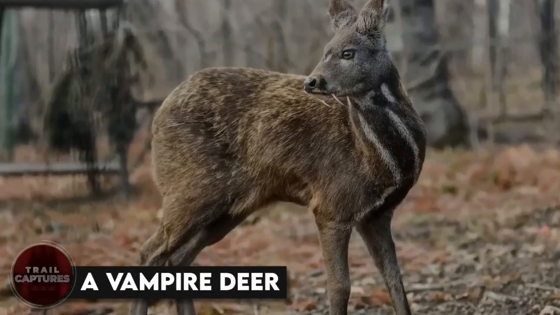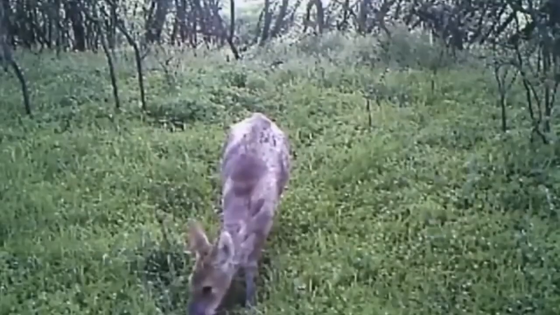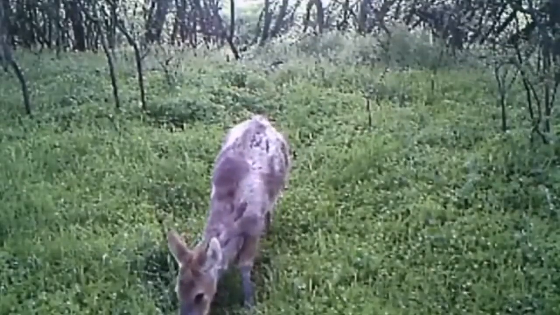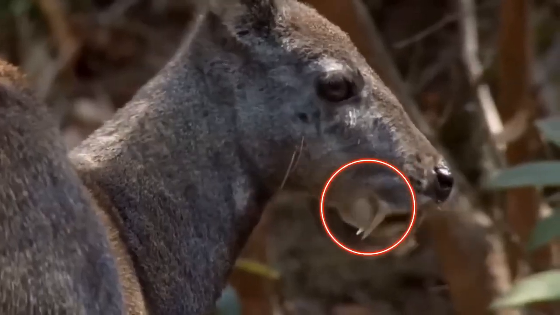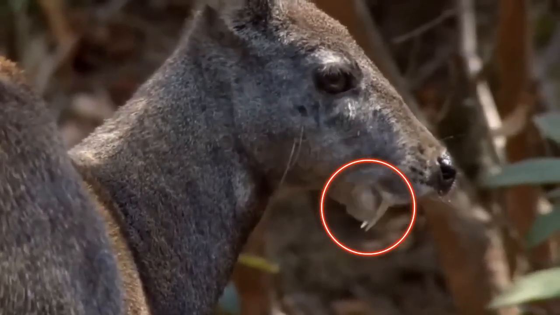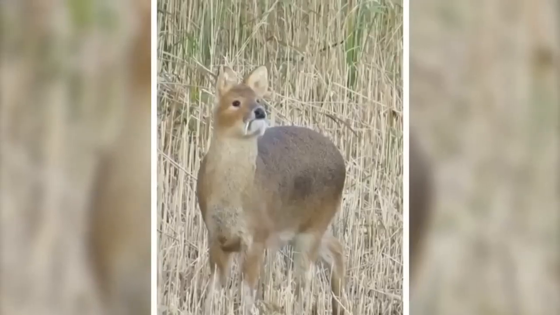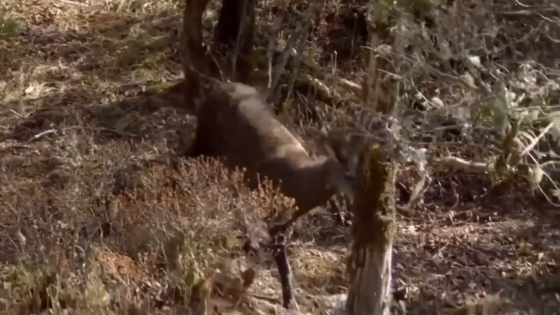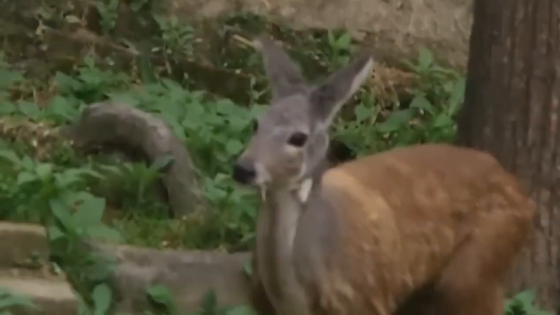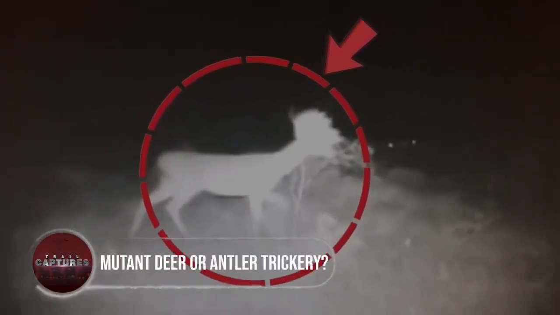A vampire deer. This trail cam footage shows a deer peacefully grazing on the ground. But if you think this is just a normal deer and nothing special, then let us tell you that it's no ordinary deer. This is a vampire deer, which are usually found in China and Korea. What's really interesting about them is their teeth, which are huge and tusk-like. They're pretty small, usually weighing between 33 and 65 pounds and standing only 2 to 3 feet tall. They like to hang out near water sources, wetlands and grasslands, and are most active during the early morning and late afternoon.